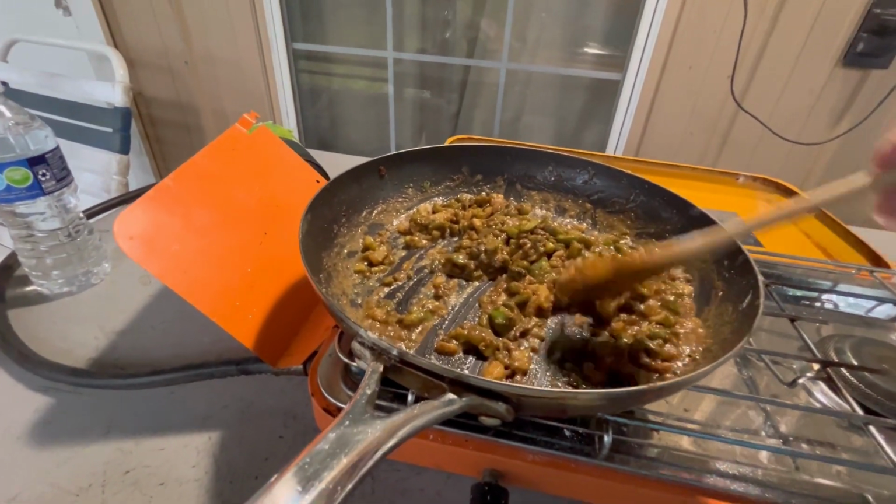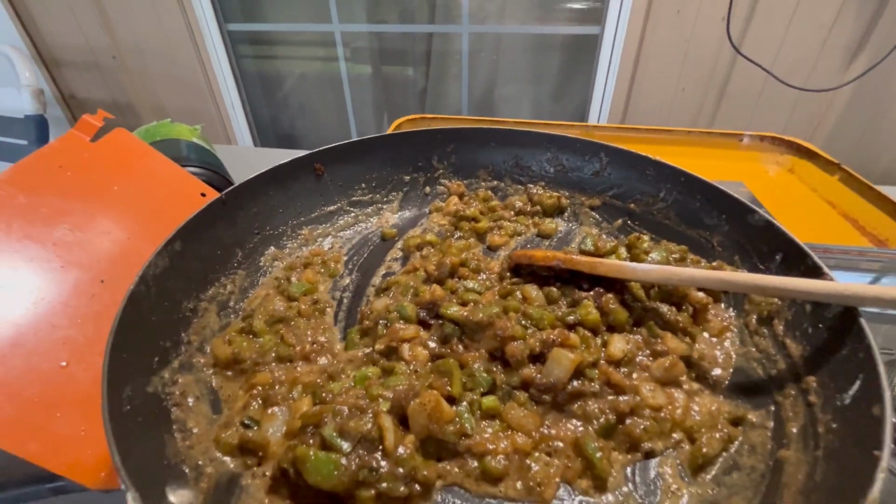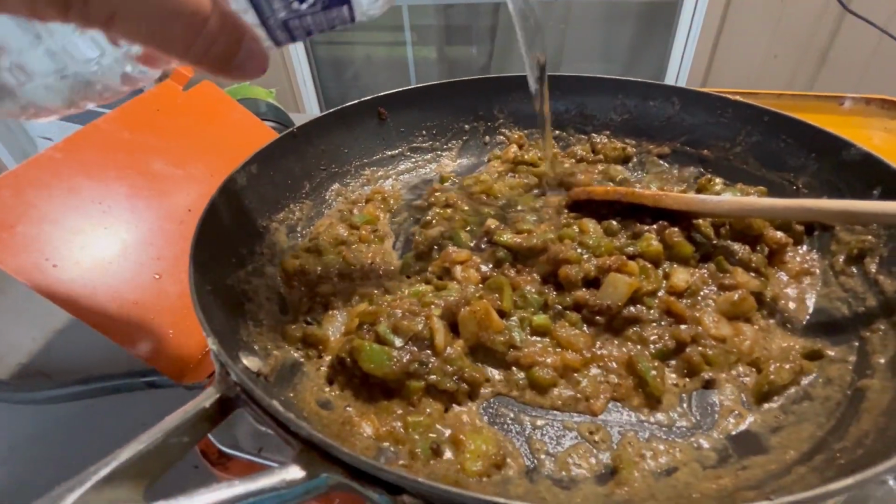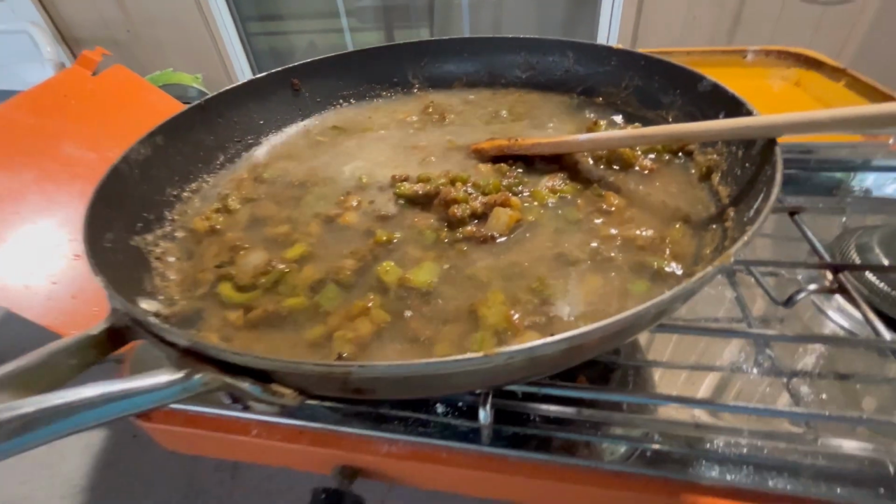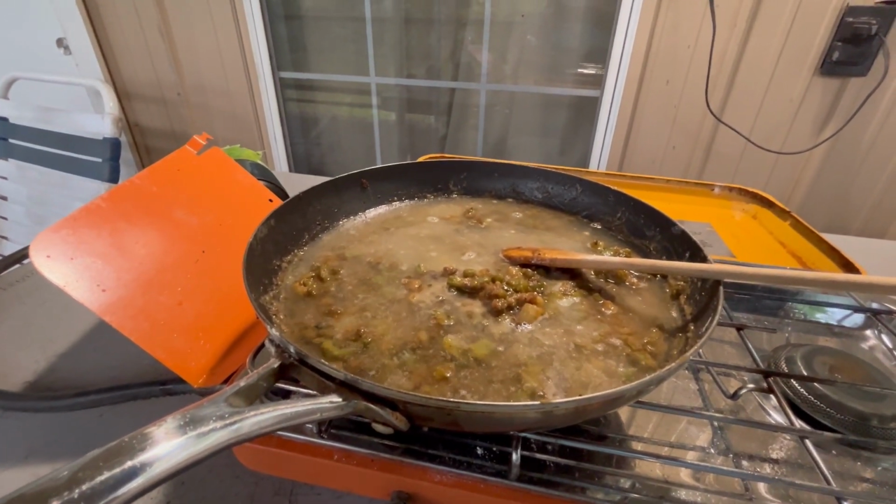All right, I'll be back with you in just a minute. It's just about ready to put the fish back in there. All righty, old bottle of water. They said their water ain't real good down here. You just put some water down in there, and bring it back up. We're gonna bring that back up to a little boil and be right back.